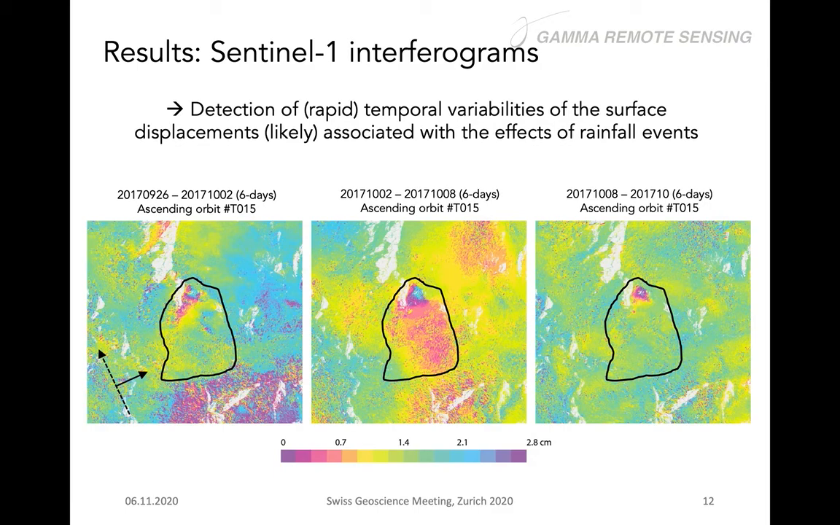So the outcome here is that it's possible to identify such a rapid, or relatively rapid, change when the deformations are still in a certain range. So this is 2017. With the rates we have now in 2020, this would be impossible because the deformation is really large.